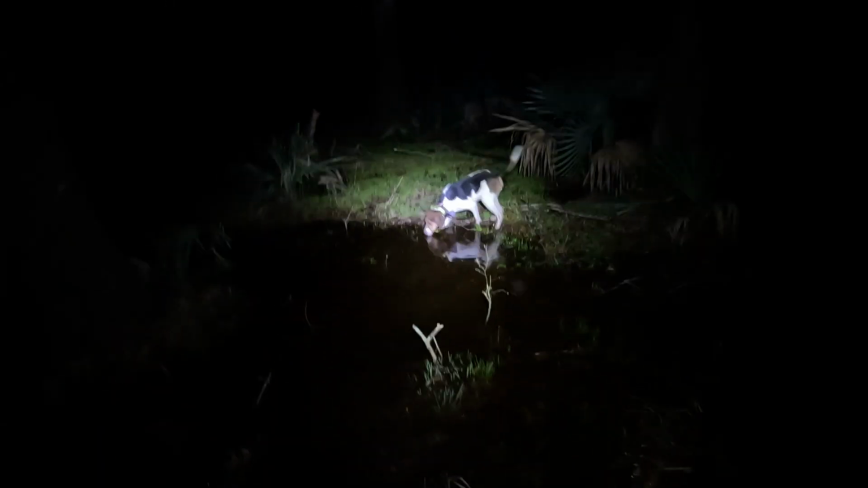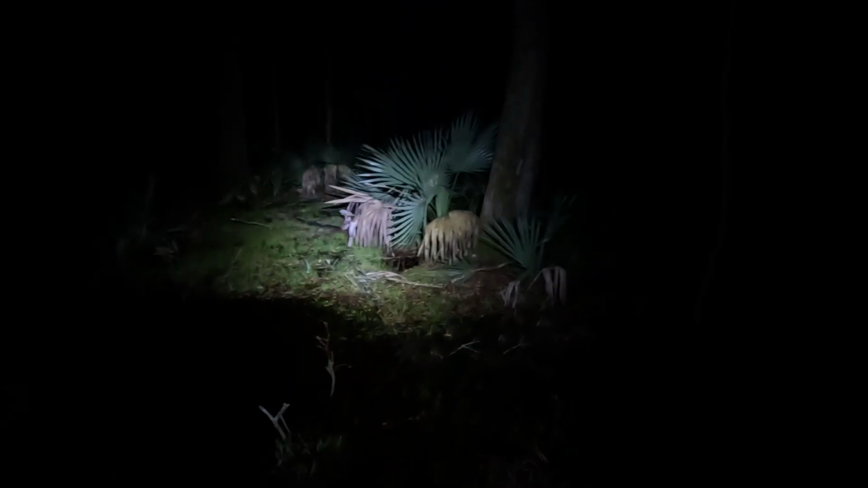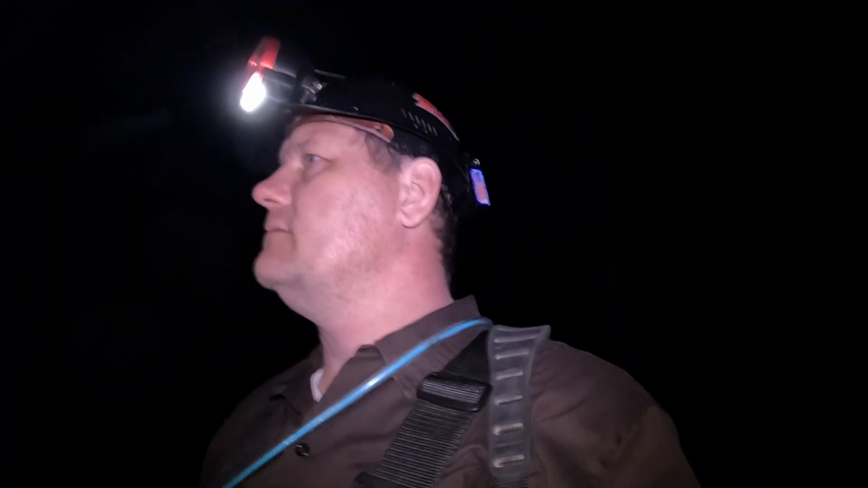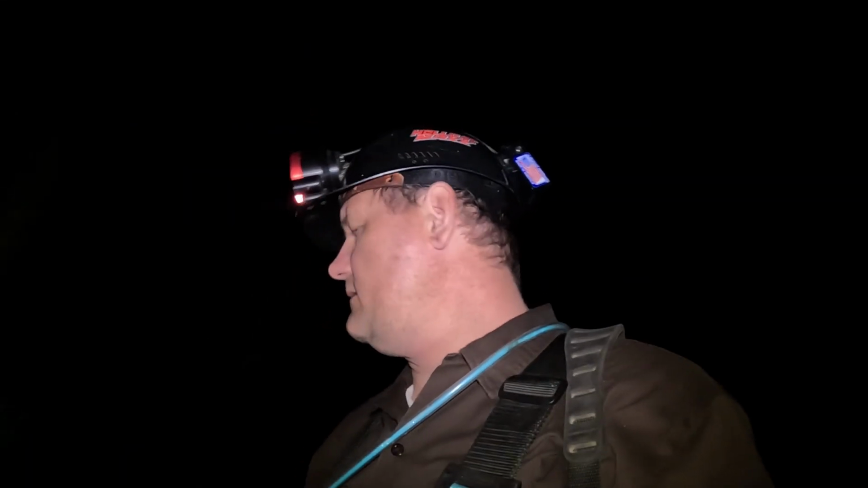Alright, got her caught off that tree. I mean, the tree's right there. Coon's still in it. We're gonna try it again. I don't know why she's getting silent on the ground here lately. That's all she's doing, is just locating and falling trees. No track.